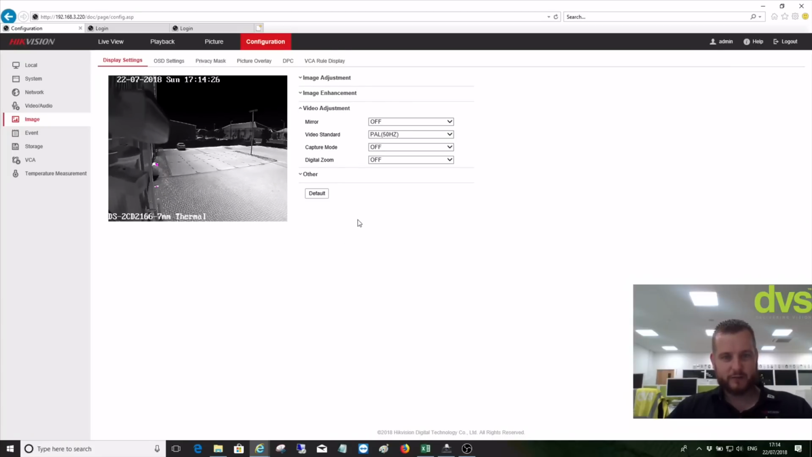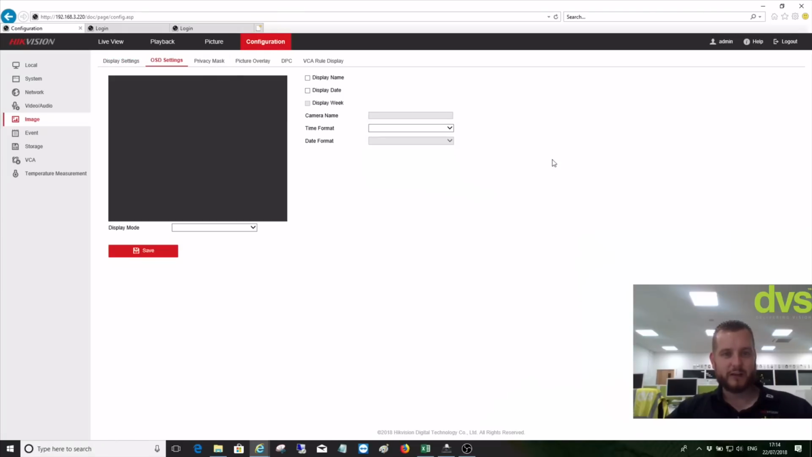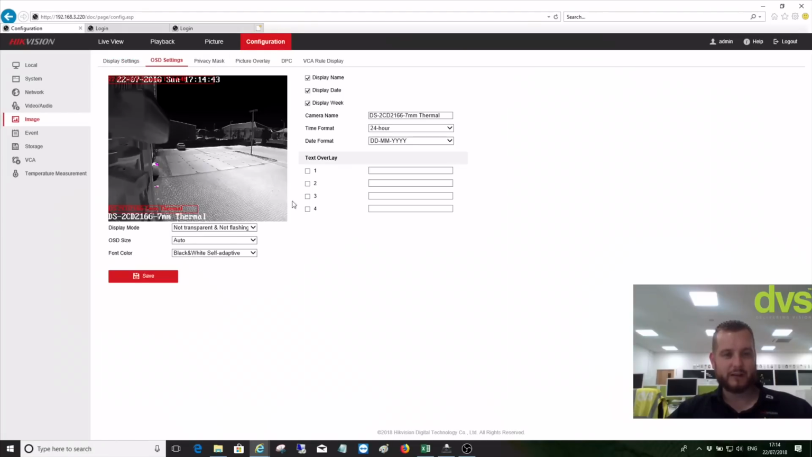Brightness, sudden change, video adjustments. You've got mirror, video standard, capture mode, and then you've got other, which is local output, off. Local output refers to the BNC output on the back of the camera. I'm not connecting that to a third-party system, so we can leave that as it is. Then you've got your OSD settings, so you can set your name, positions, time and date, etc.